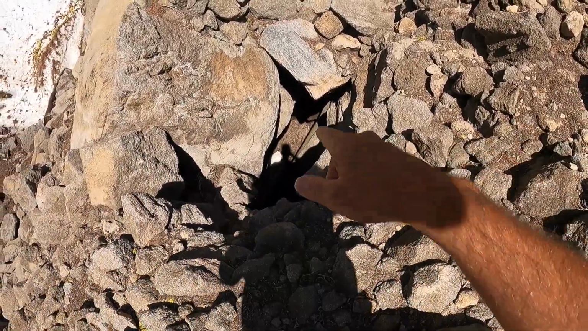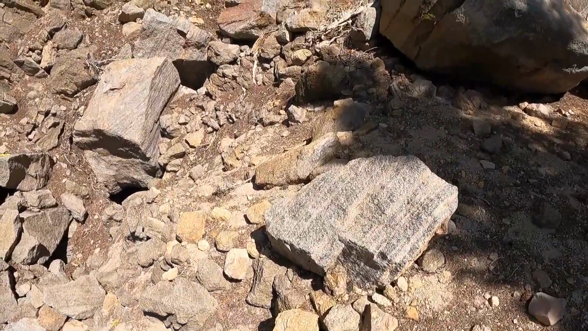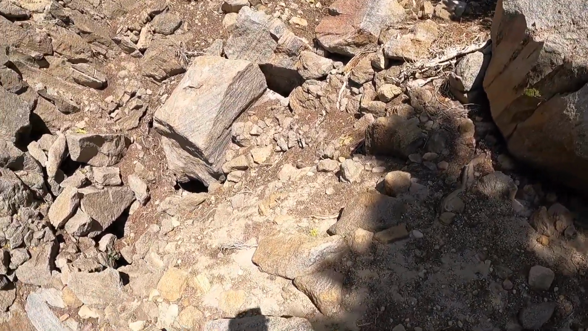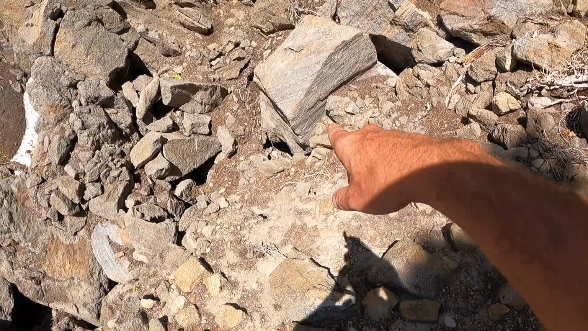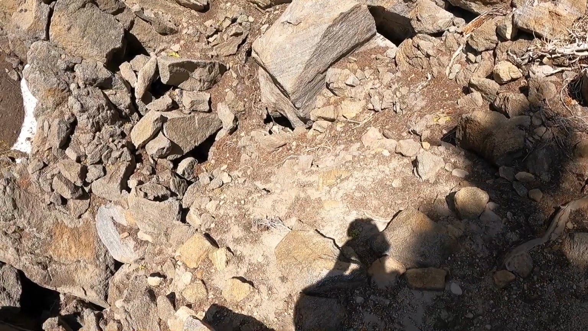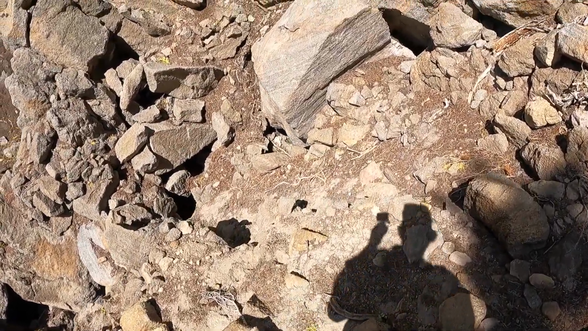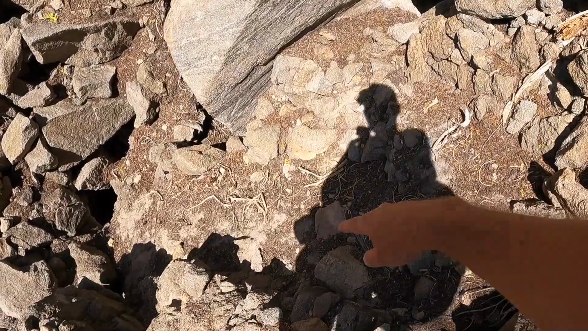This whole area is like riddled with holes in the rocks. Little shelters and like that. Where is it? That looks promising. Something's going in and out of there. Little path going in.